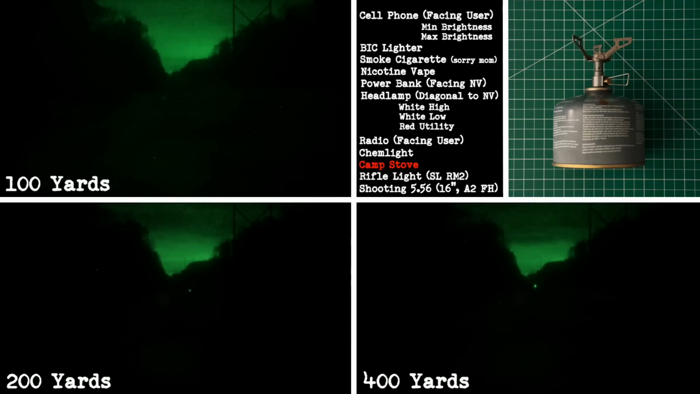Next up, the camp stove. I expected this to glow like a lantern, but since it burns so hot, it didn't cast much visible light to the naked eye. Under nods, still noticeable, but honestly not as bad as I expected. If this were thermal, it would be a very different story, but that's a different video. A windscreen could probably cut the signature even more, and chances are you already carry one. That said, if you're in a high-risk scenario, maybe save the warm meals for later. Stick to protein bars and granola.